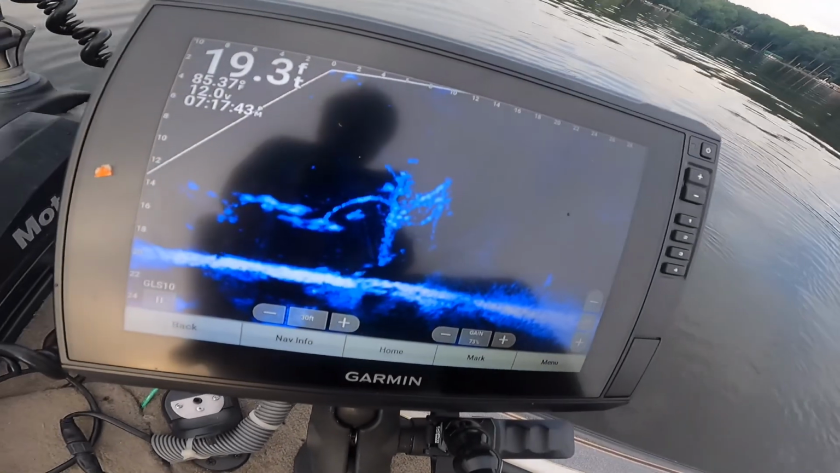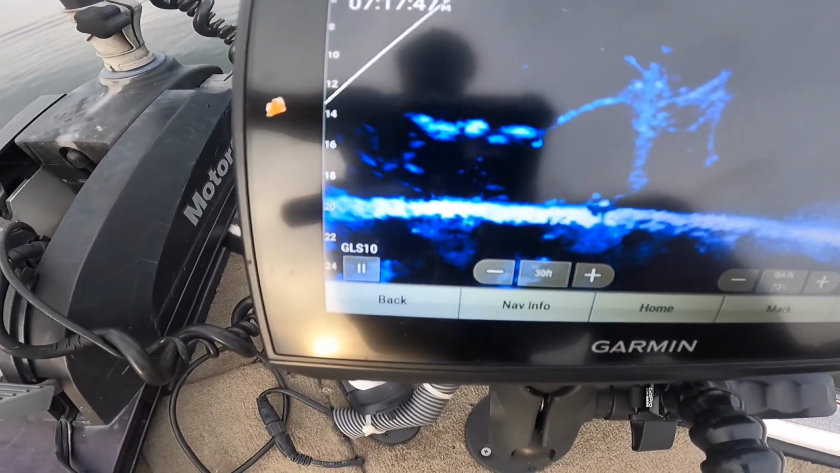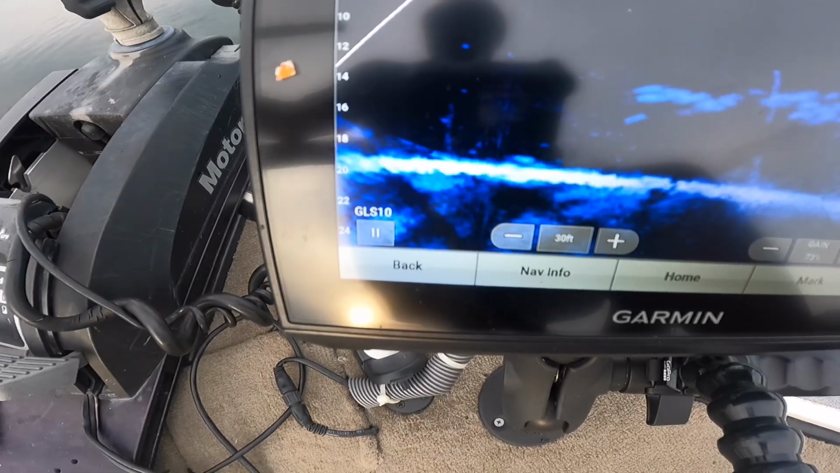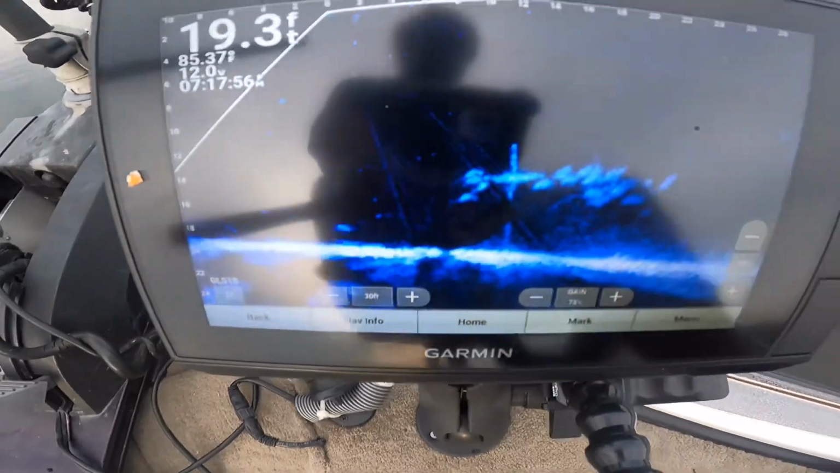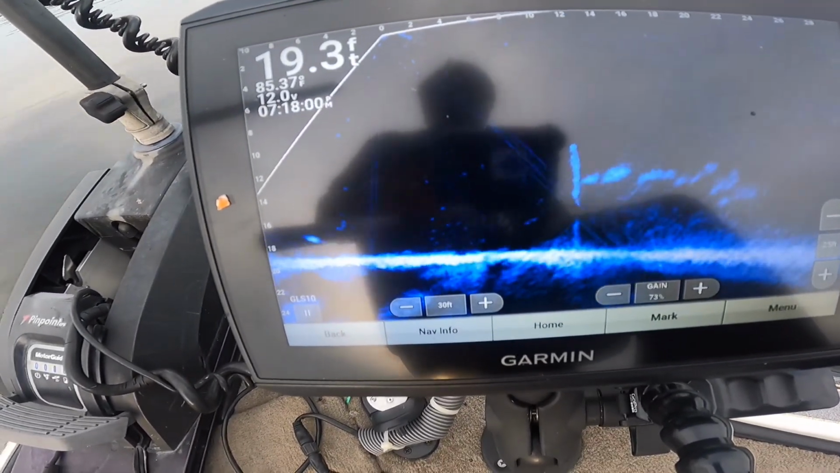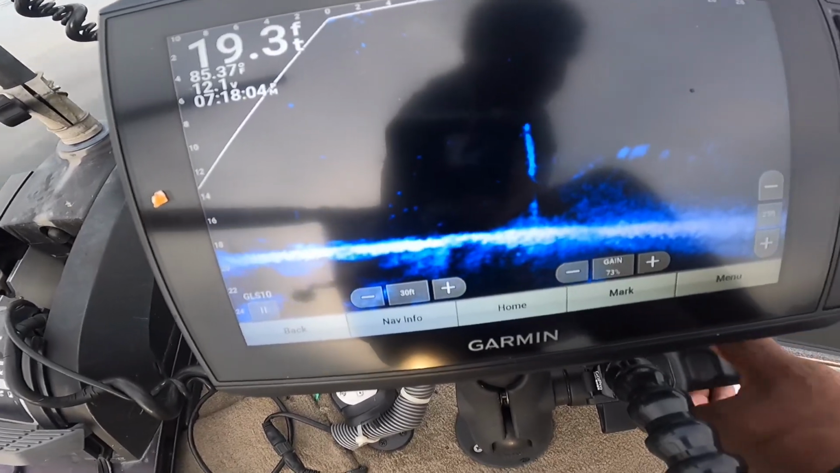Now, look at what's happening. See how those fish are swooped? They gone. They leaving this tree, and they going back this way. The good thing about Livescope is you can chase them. Caught one fish out of there, and they are on the move. They saw this Dryzdale, and he got Shirley. So they left.